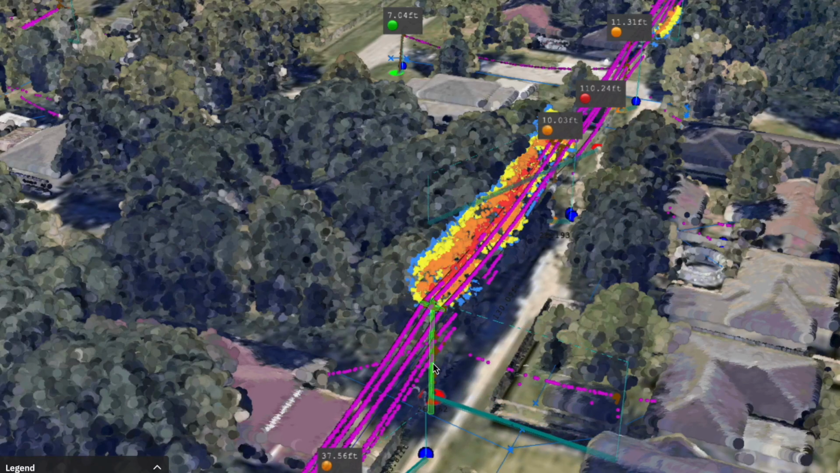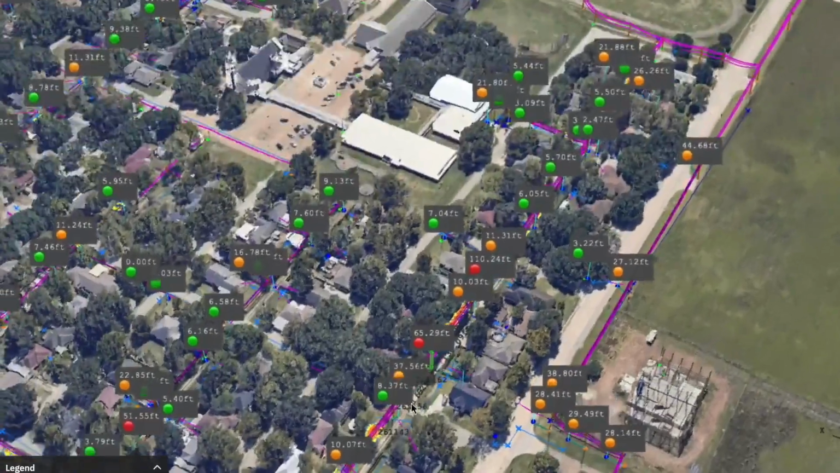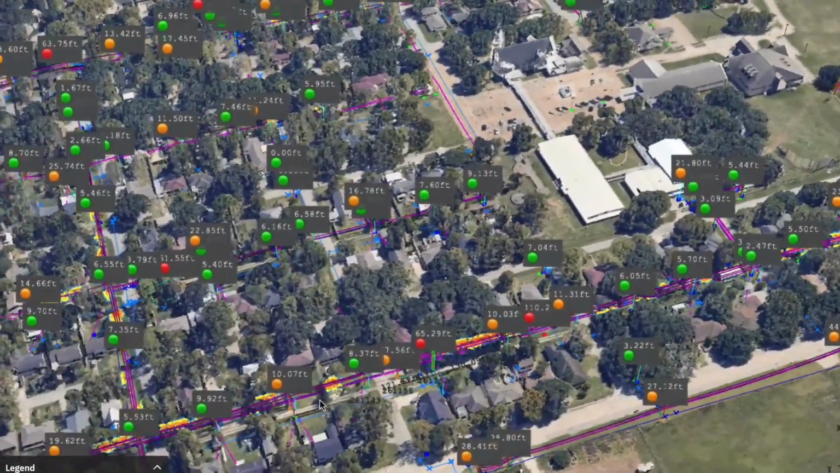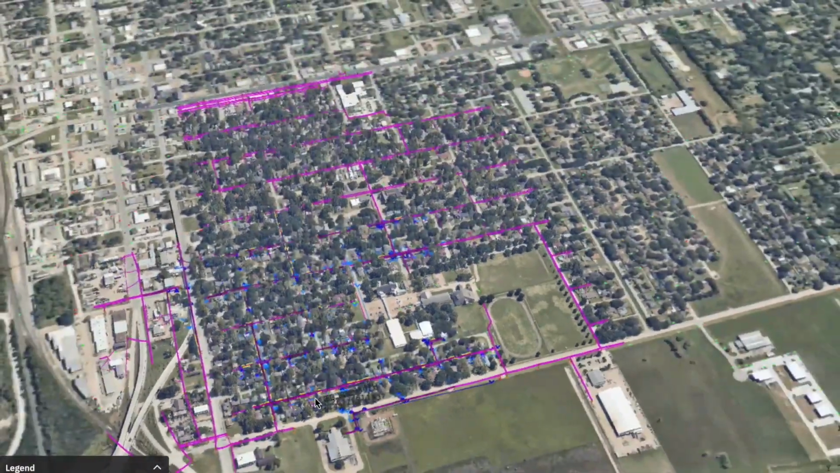With NERA, you can correct thousands of asset records in just weeks without sending crews into the field. The result is a complete 3D network model, faster outage restoration, and confidence that your planning and compliance decisions are based on truth, not guesswork.